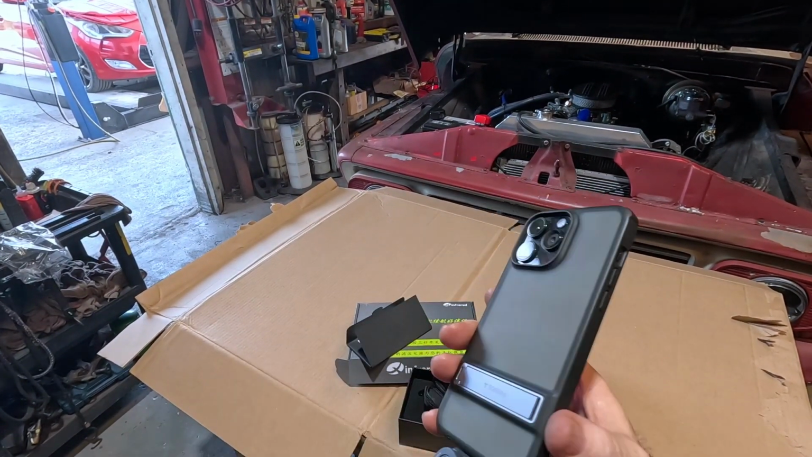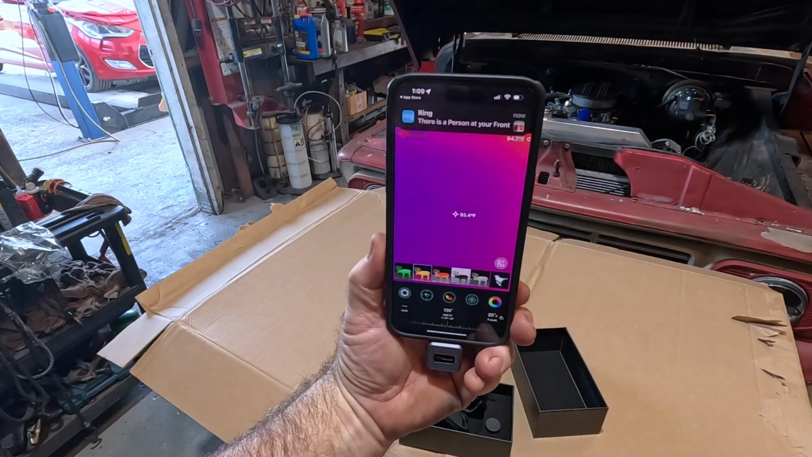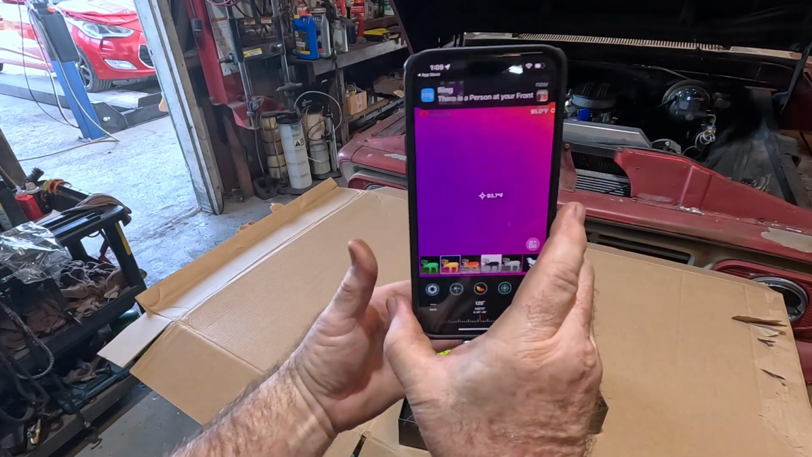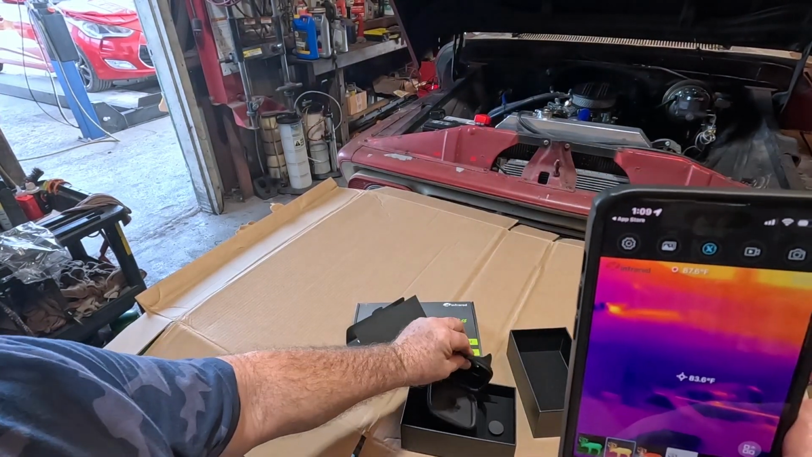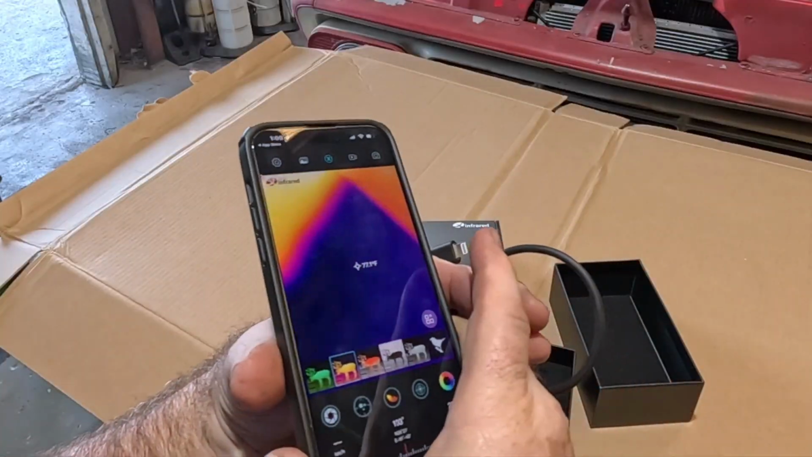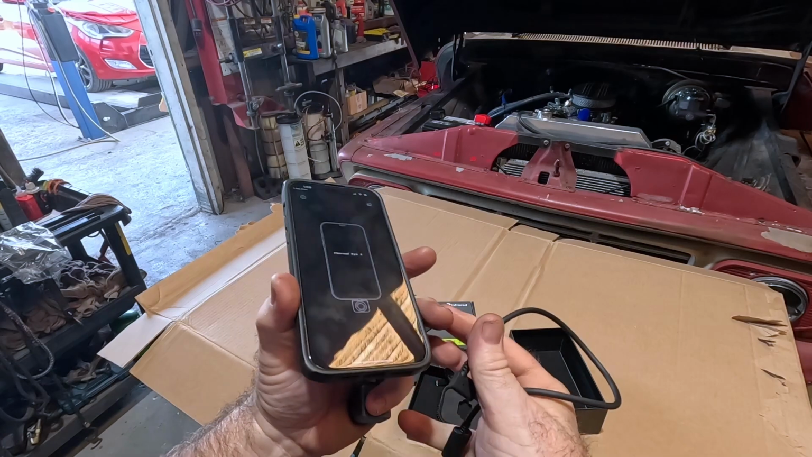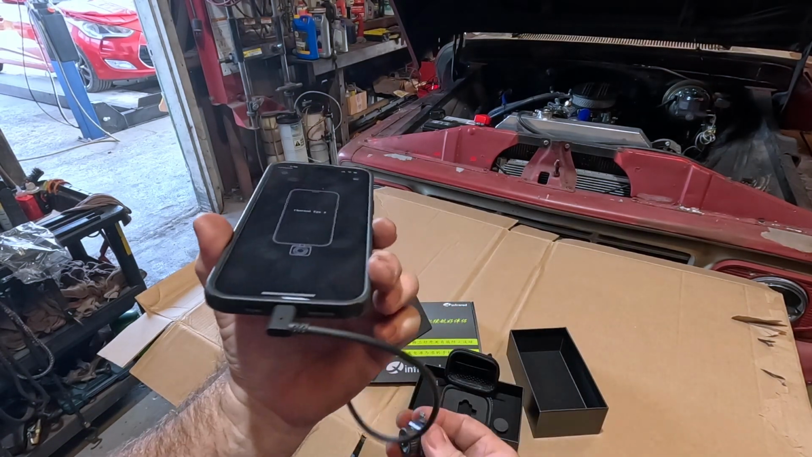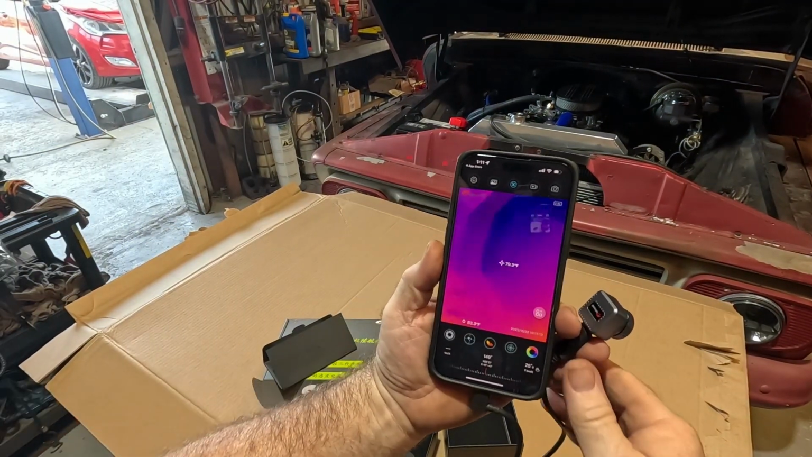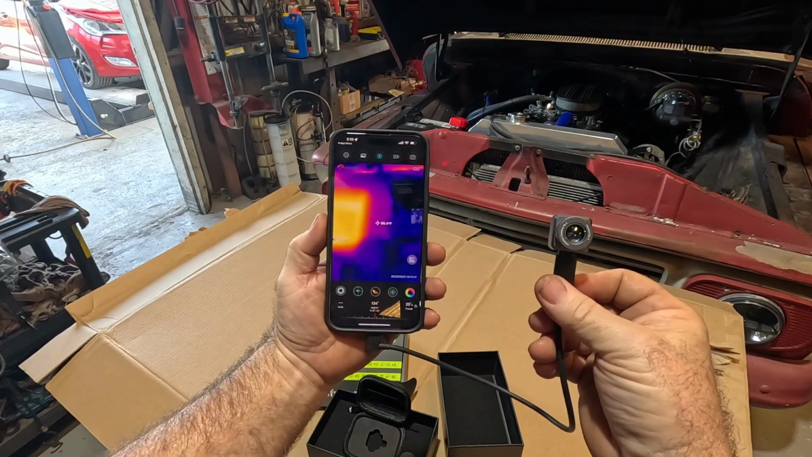The one thing you'll notice is you block the camera with your hand sometimes, like I keep doing, because you hold your phone like that. So you have to remember to hold your phone by the front so the camera can see what it needs to see. It does also come with a handy dandy cord, so we can plug this cord in and have the camera mounted remote. So we'll do that. It'll freak out a little bit that I'm unplugging it, but it'll link back up as soon as I plug this in. Now I can show you what kind of temperature you're producing.